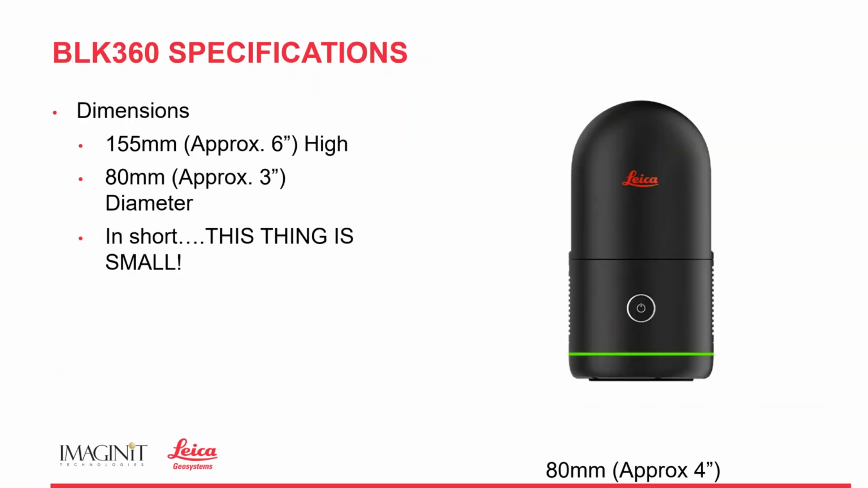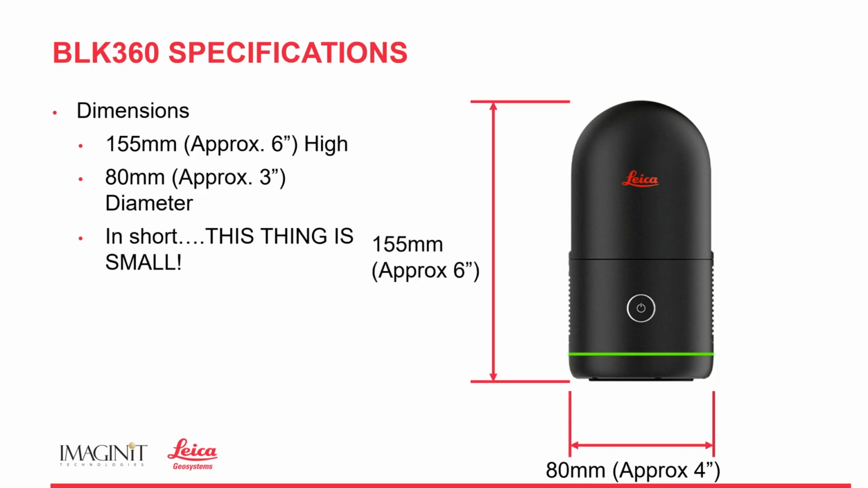All right, so let's get into some of the specs of the BLK 360. Look at this thing. Why do we say it's a game changer? It's only 6 inches high. It's 3 inches in diameter, or approximately 4 inches in diameter, actually. I've got it confused there. And like I said, in short, this thing is freaking small.